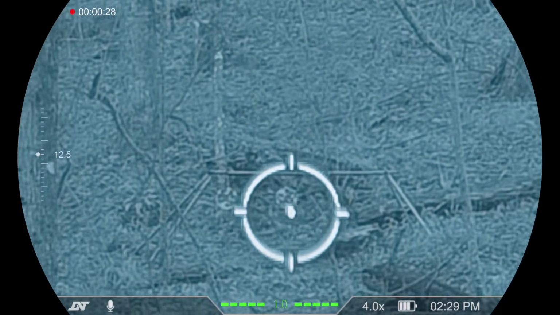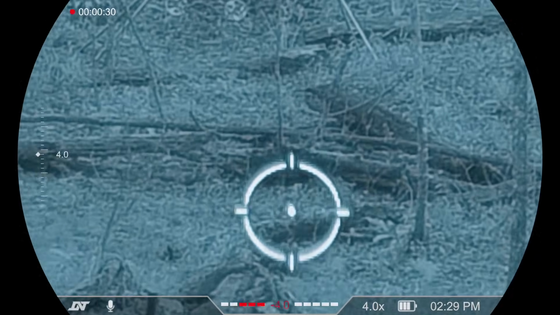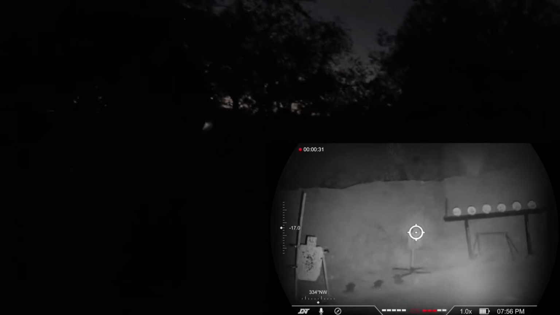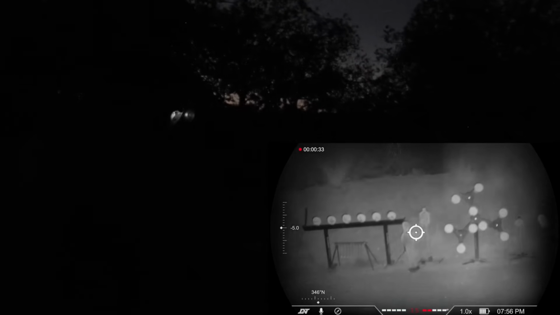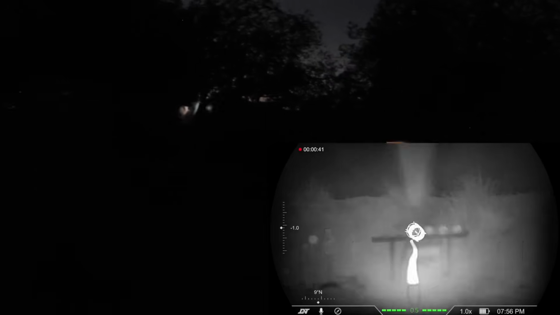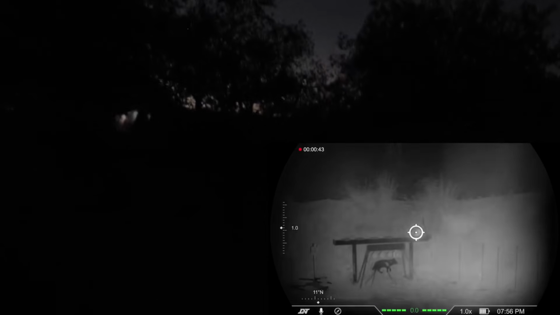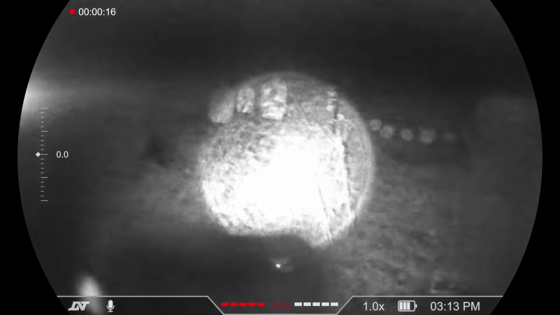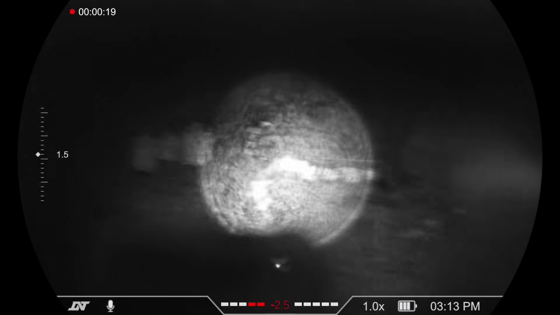Now compare my footage to some footage from Texas Plinking that I am stealing here without letting him know. Shout out to Texas Plinking. He actually put out the first major third-party review I've seen of this thing. And he clearly has a much better IR light than I do. I have more of a laser ambi-module light source. He's got, I think, a Surefire Vampire or some sort of bigger and better IR light. And clearly it makes a difference.